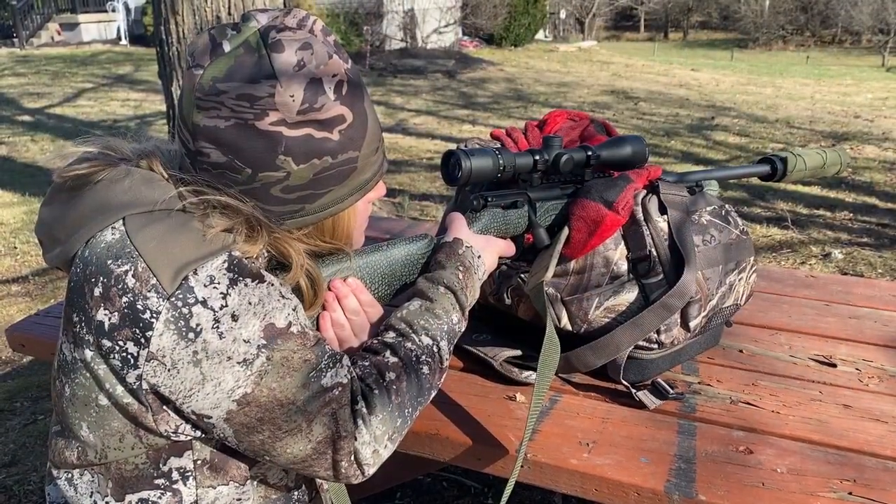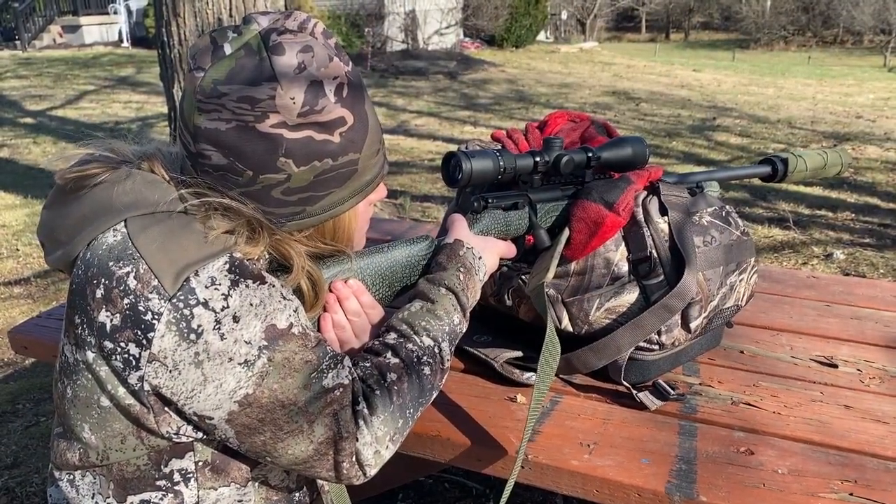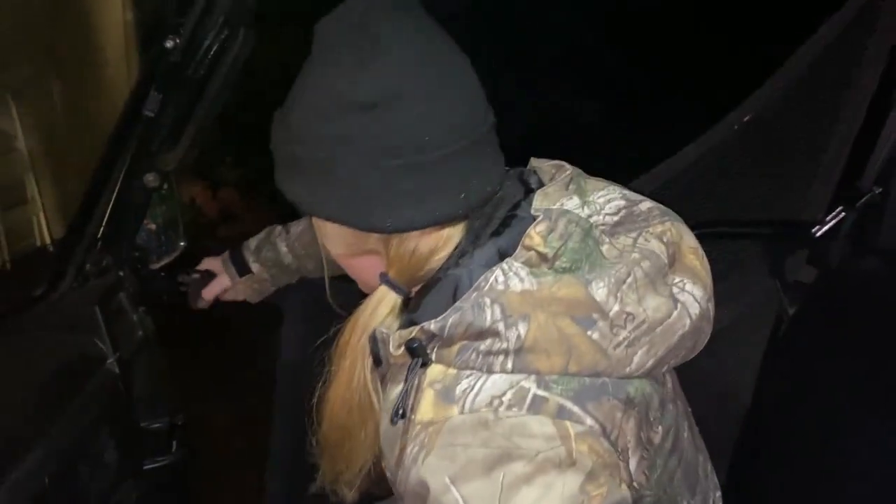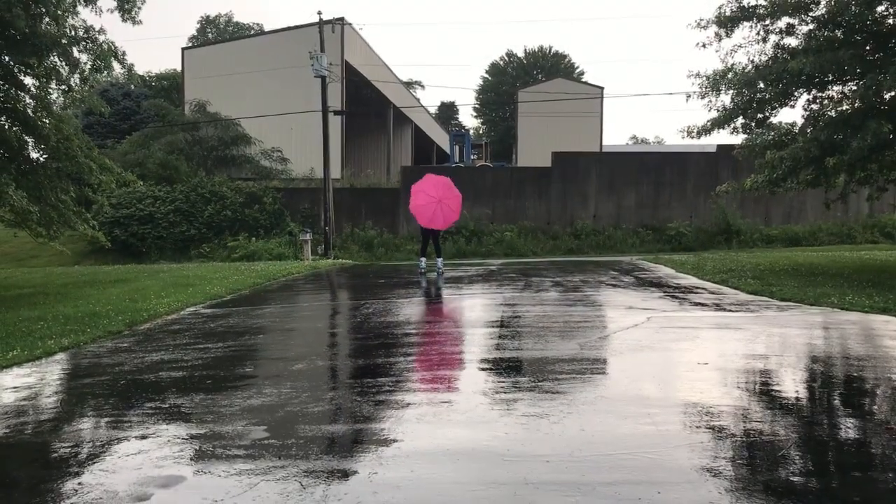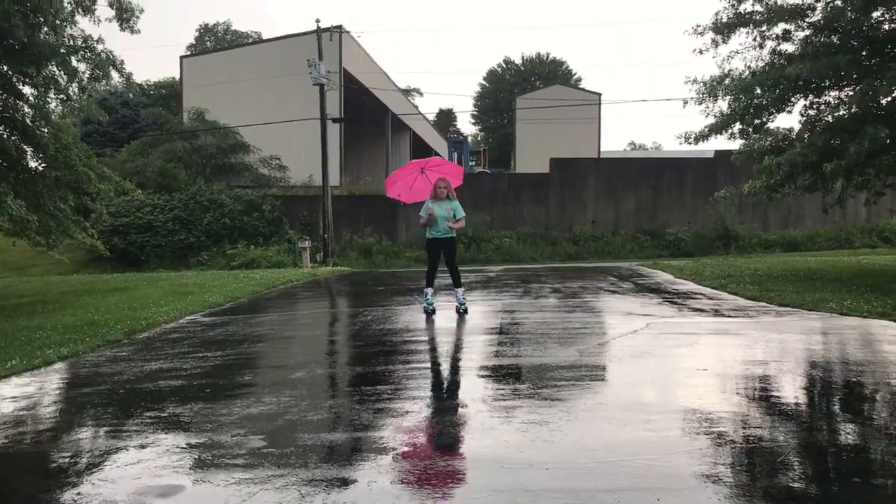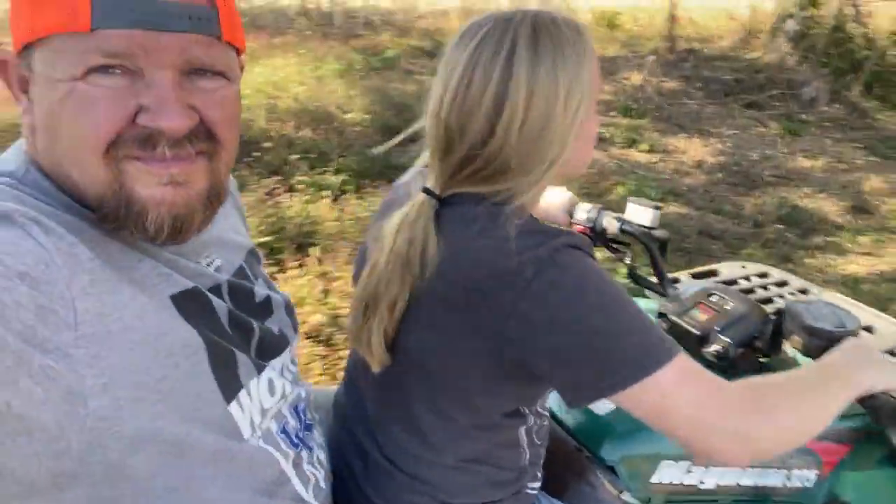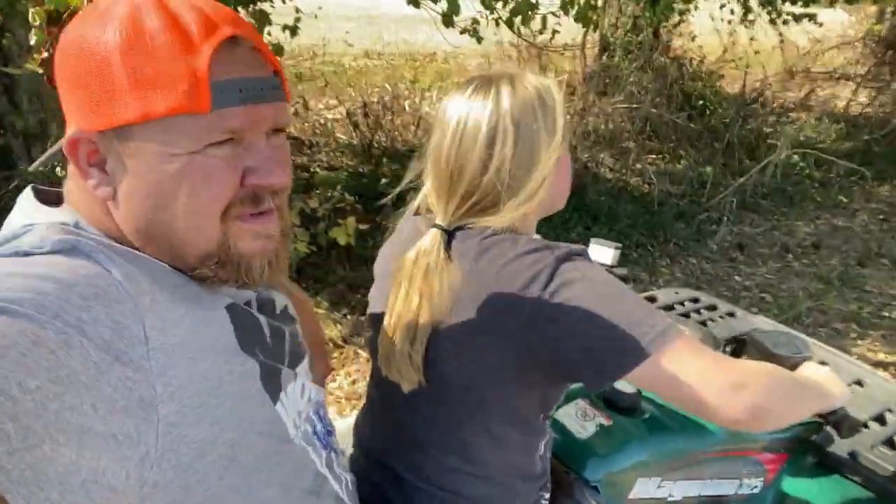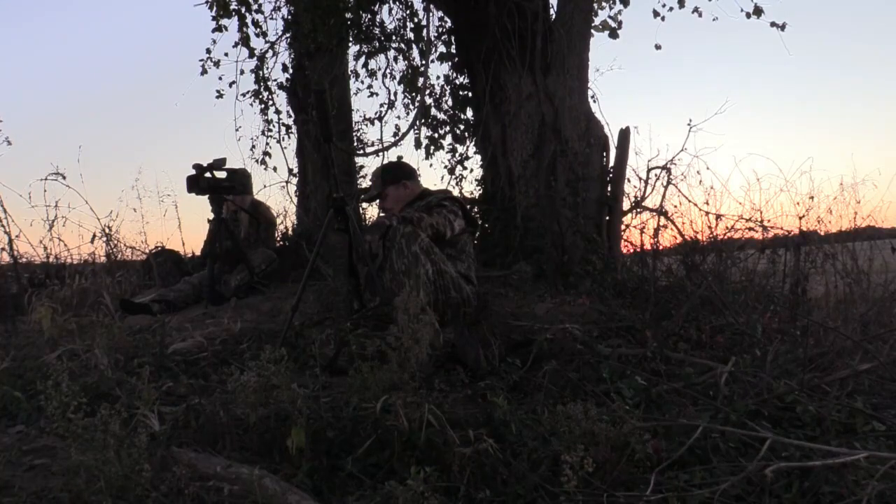We haven't spent a whole lot of time in the Friday night lights, so to speak. We spend our time out in the outdoors, whether it's riding side-by-sides or hunting, or sometimes just going out and playing in the rain. She's taken a liking to being outside. She's like me, she can't stay indoors. We just spend time together and get out and see what nature has to offer. It's been the greatest experience of my life to take her outdoors and to teach her and to pass it on.